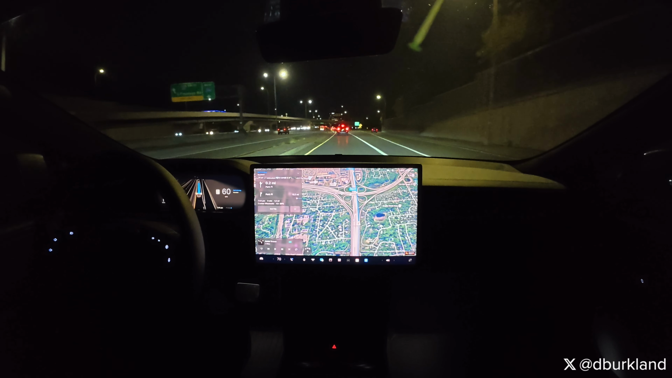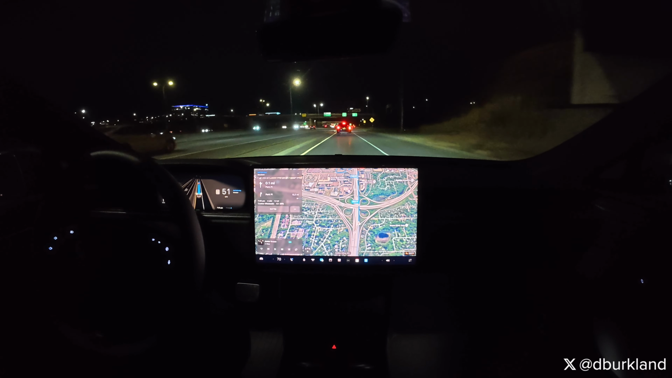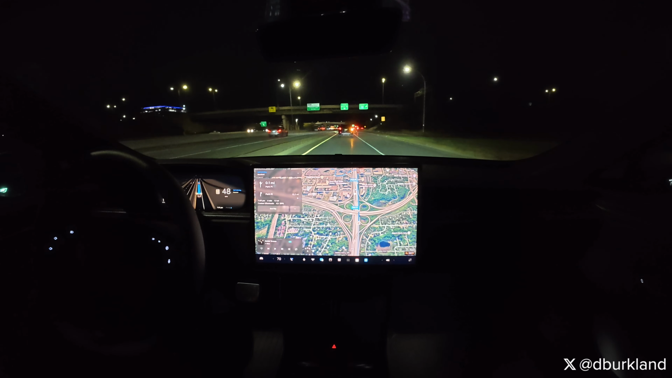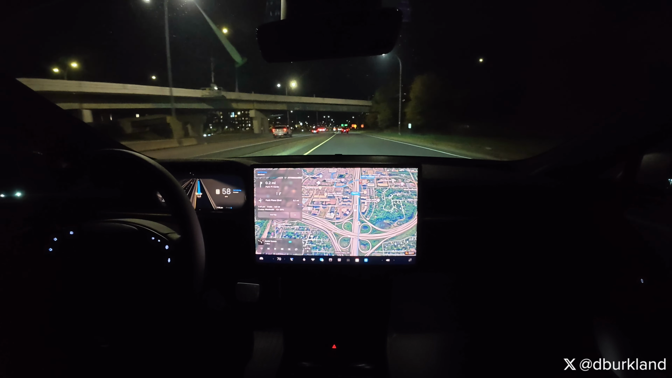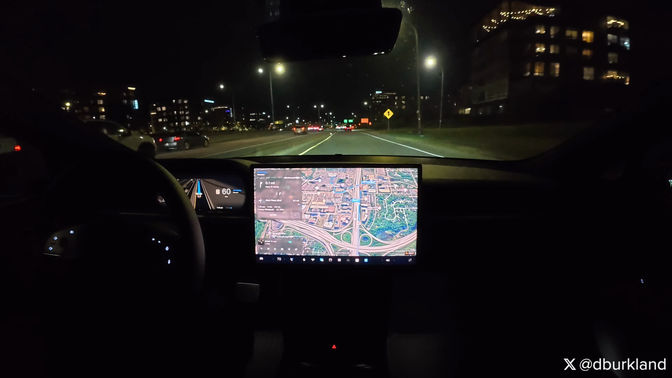And overall, I'm much happier with 14.1.4 compared to 14.1.3. The daytime performance has been pretty much lights out for me. I had a few Autopark mistakes or whatever, but that's to be expected at this stage with that integration. So, yeah, overall, pretty happy. We'll just have to see how these nighttime driving issues shake out and how long it takes them to resolve them.